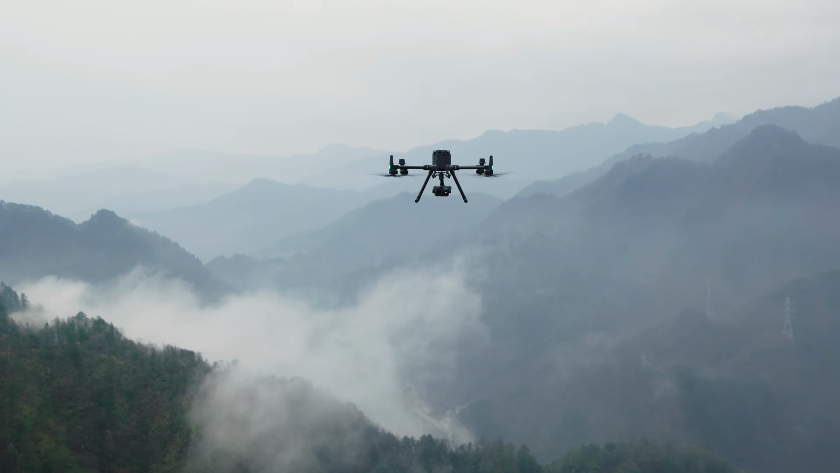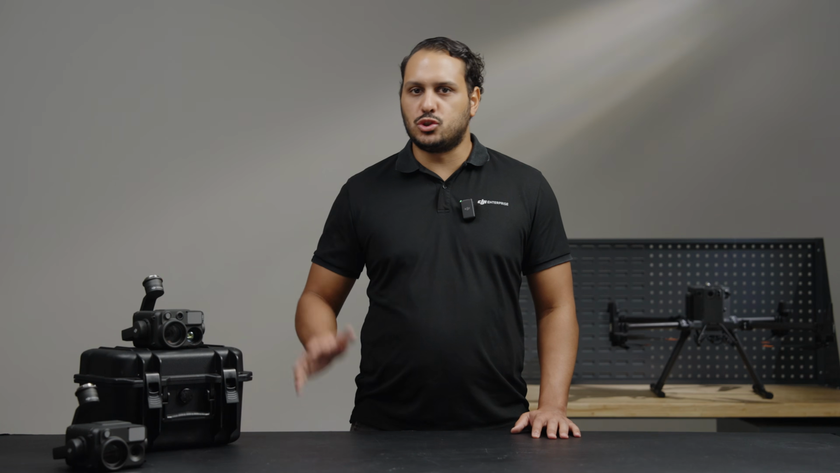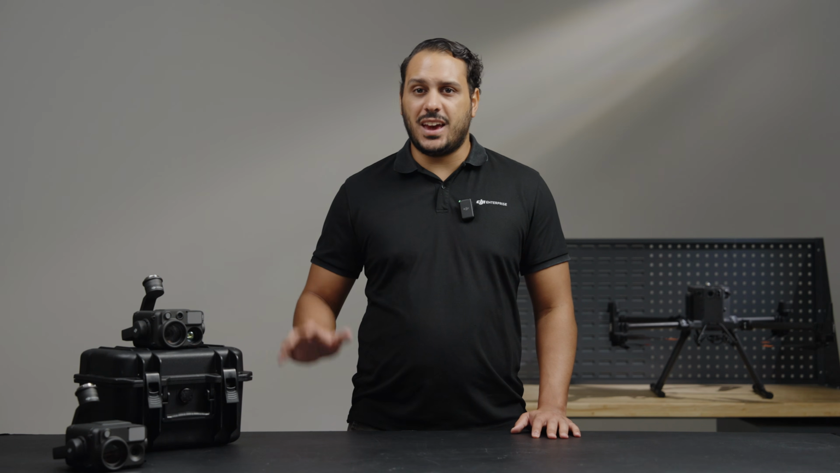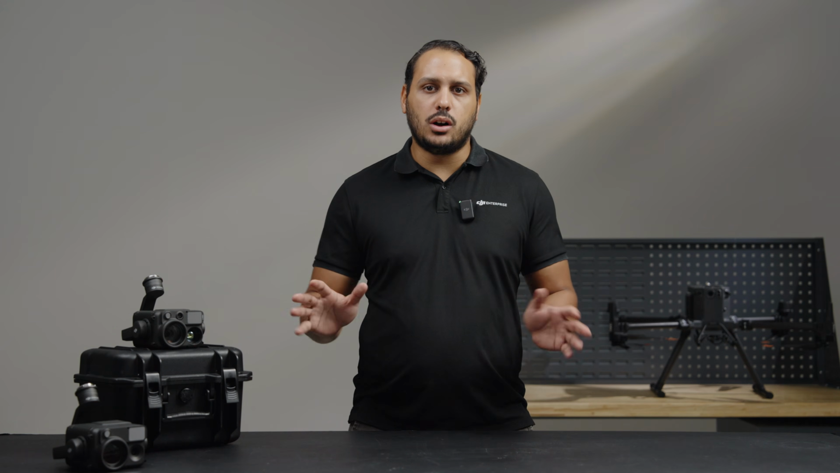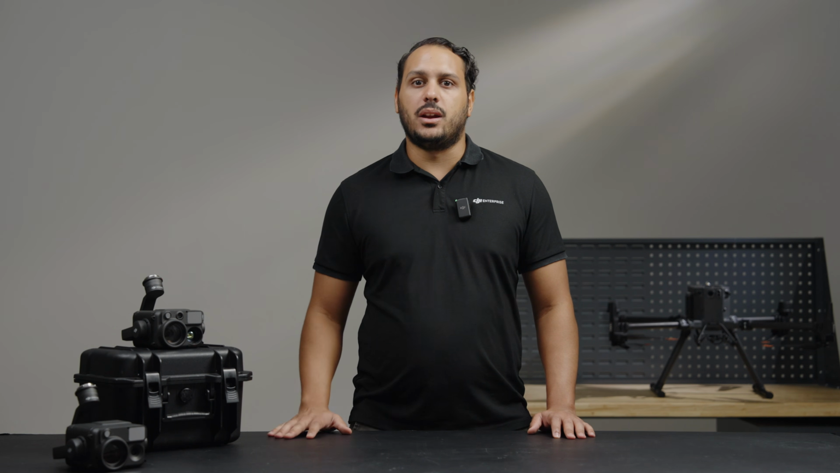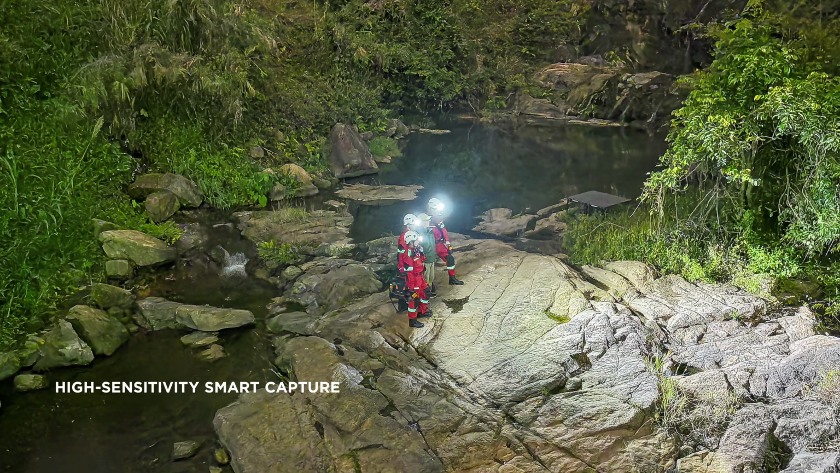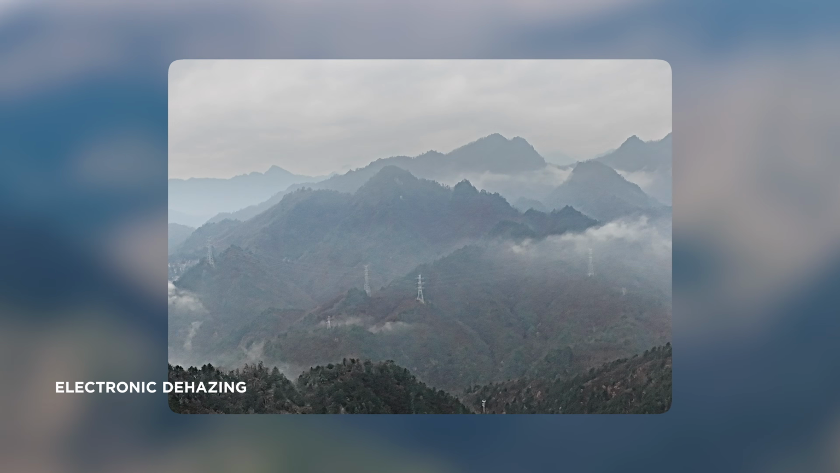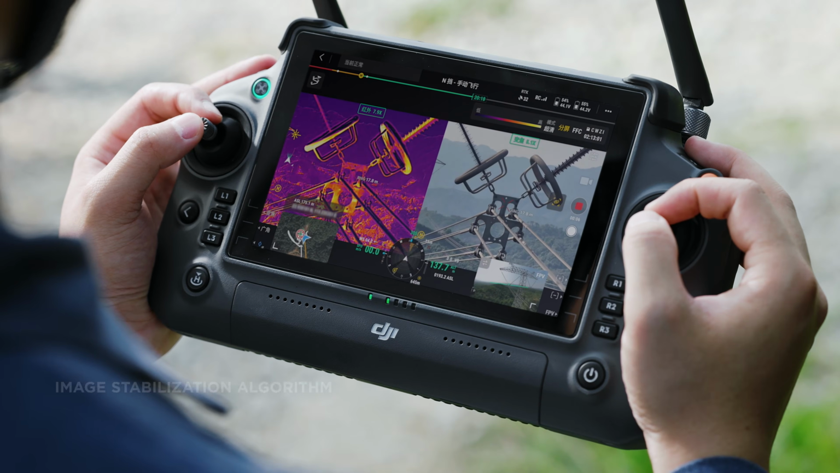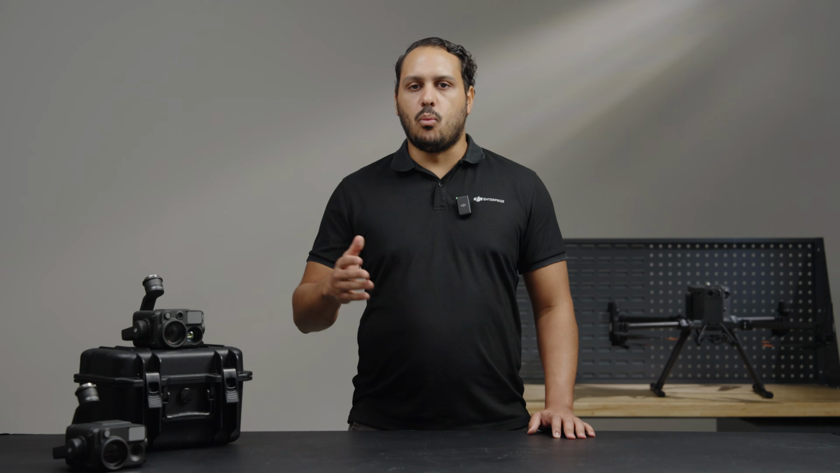Now, let's talk about the new smart features introduced with the H30 series. Let's begin by saying that the H30 series includes all the smart features of the H20 series, but on top of that, we'll add 4 new features: high sensitivity smart capture, electronic dehazing, video pre-recording, and image stabilization algorithm. Now, let's explain them one by one.